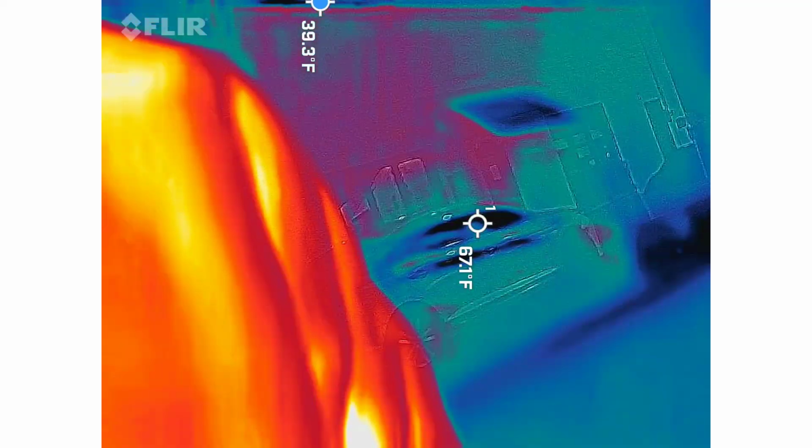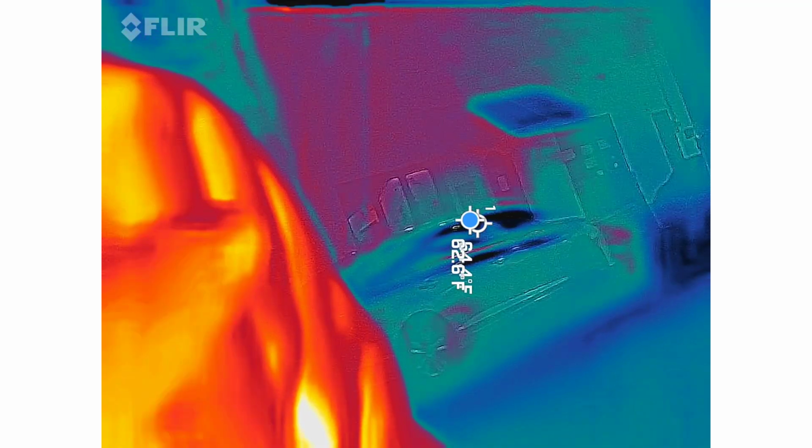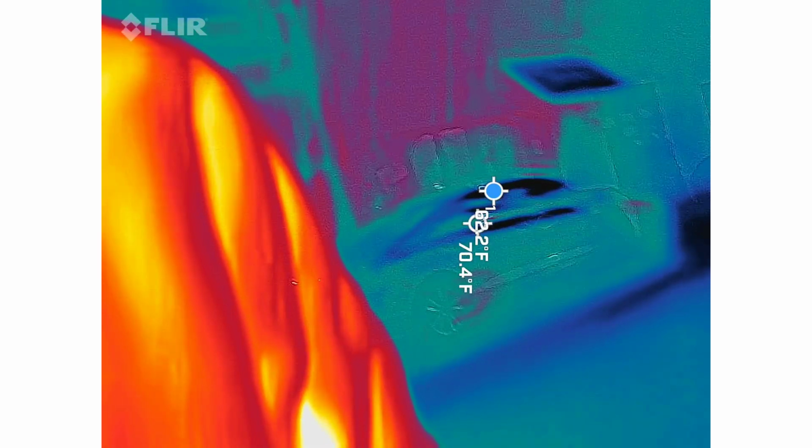That's the funny thing. Because the glass behind me is obviously the coldest thing in the frame at this particular moment, something might just show up blue, and it is a full person with no heat to their skin or flesh whatsoever. So we've caught that in the past. So with this particular camera.